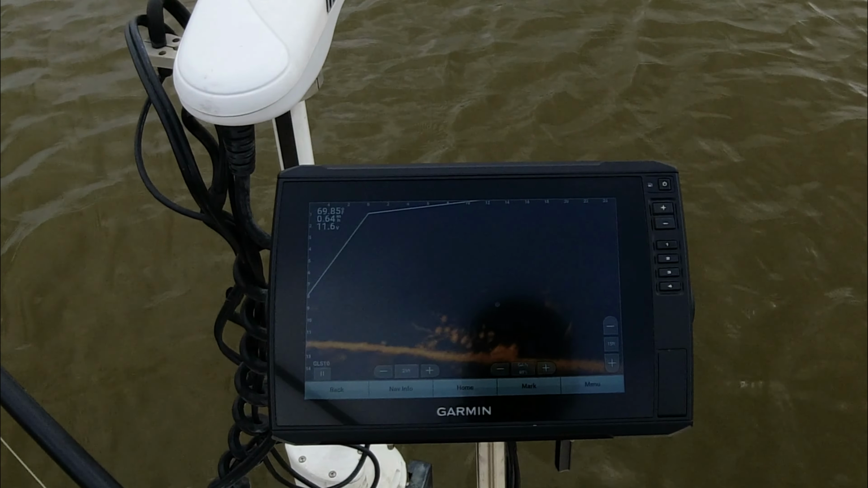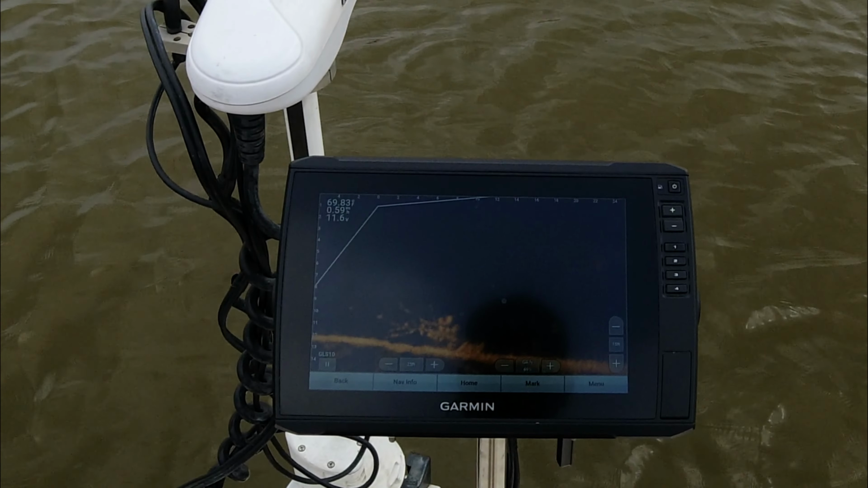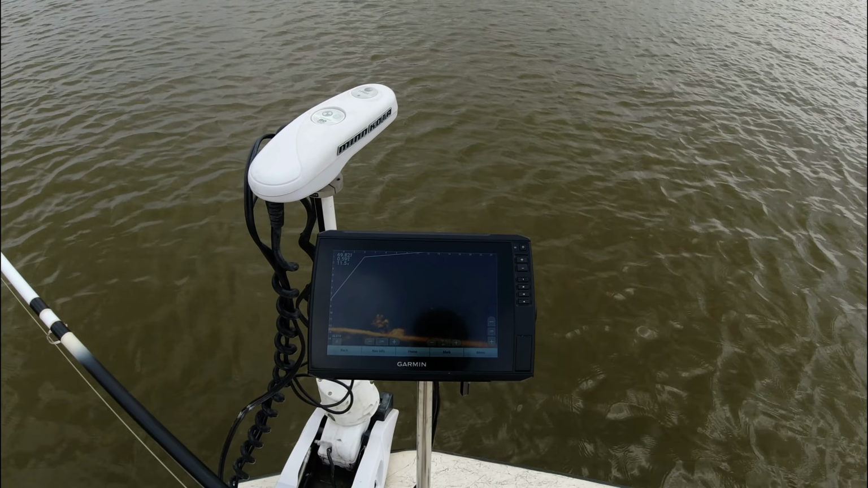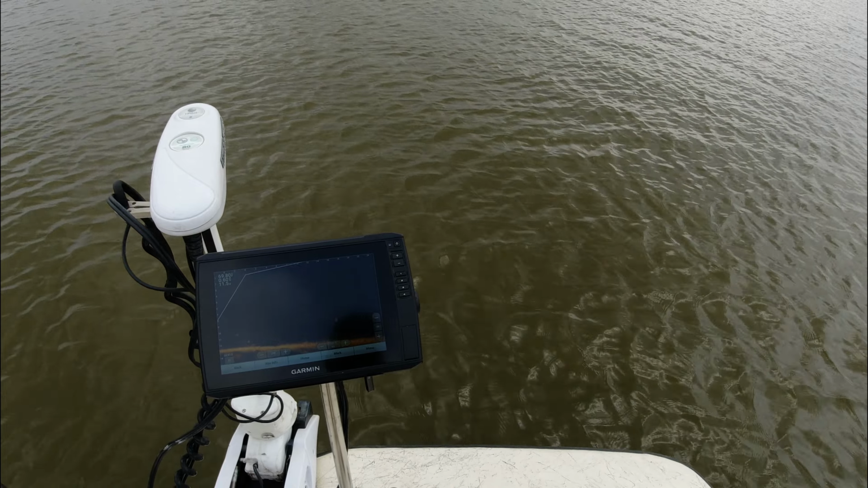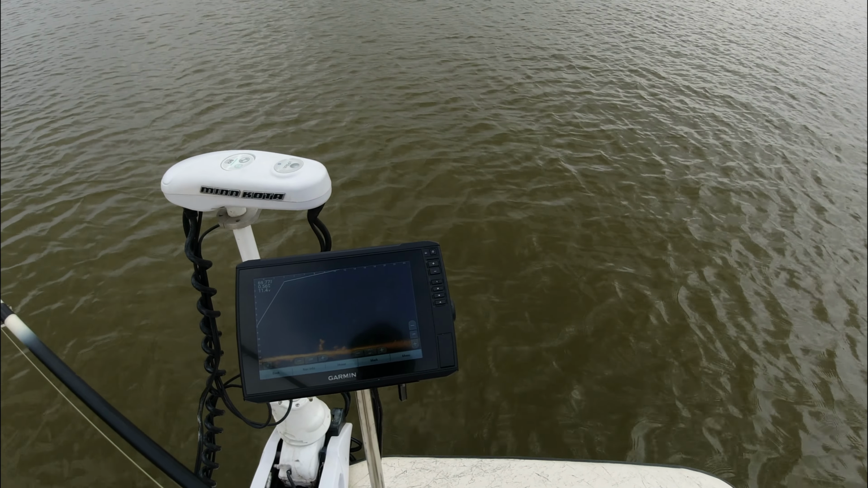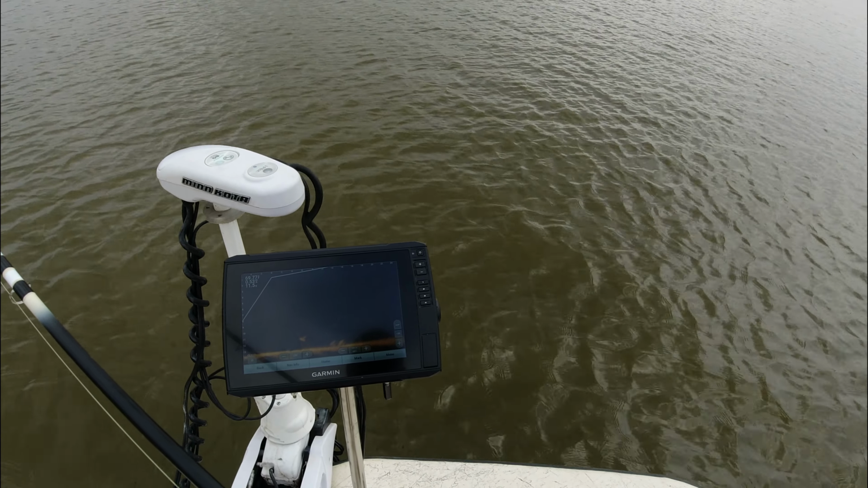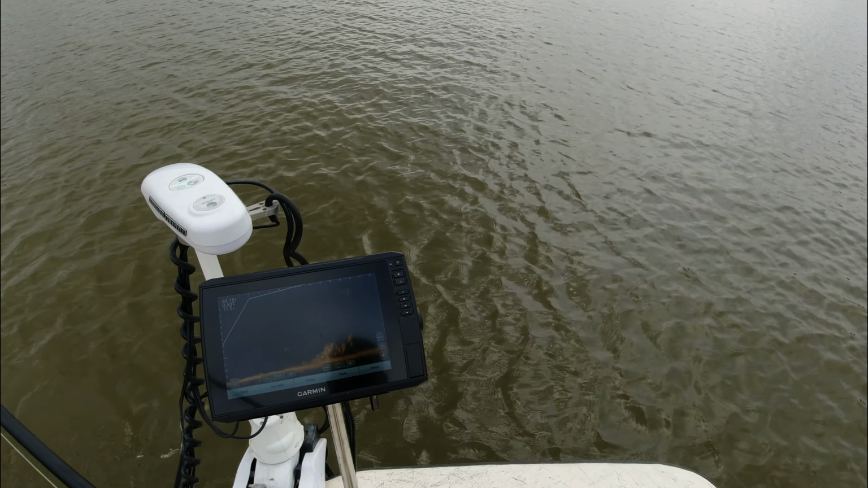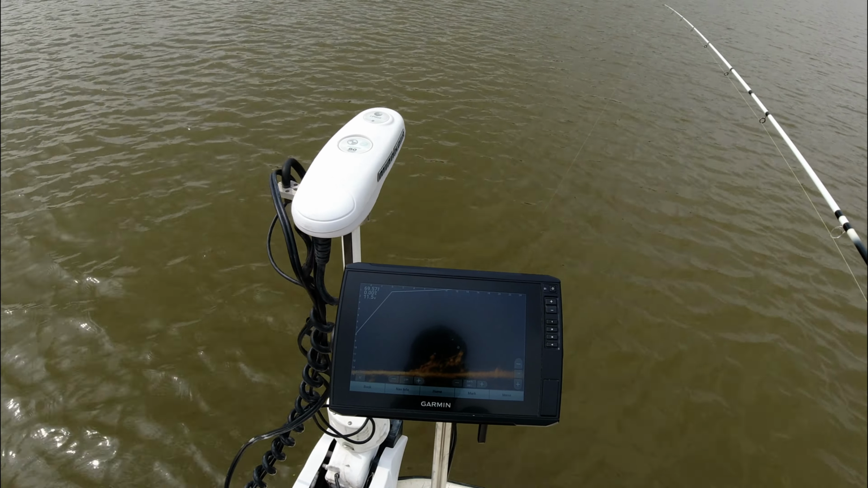Another pile just loaded. And what we're gonna do is just let the wind push us on by it, and then we're gonna spin around. Try not to disturb it once we get a little past it. Slowly spin the old dodgel around. Seeing some really good fish on that pile.